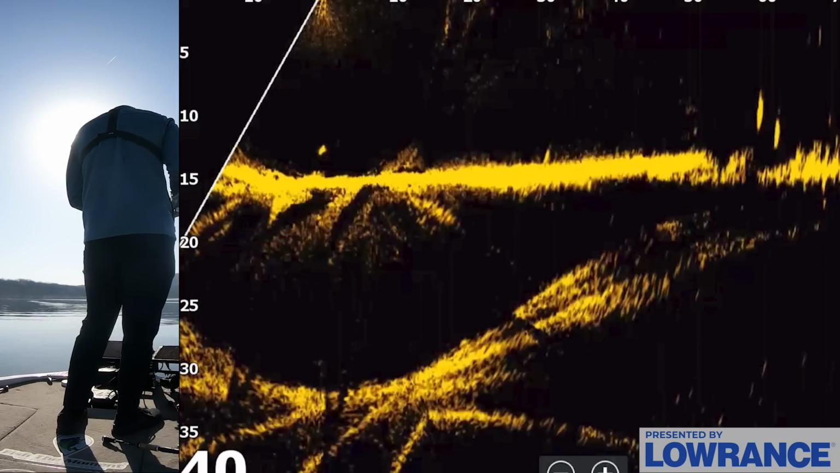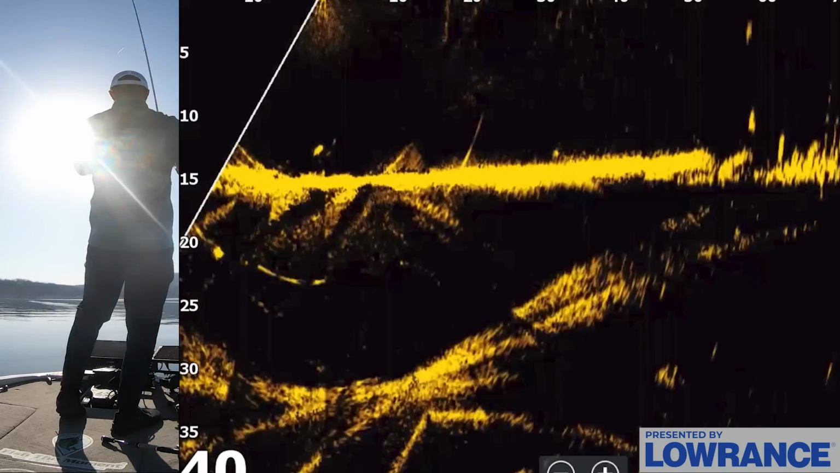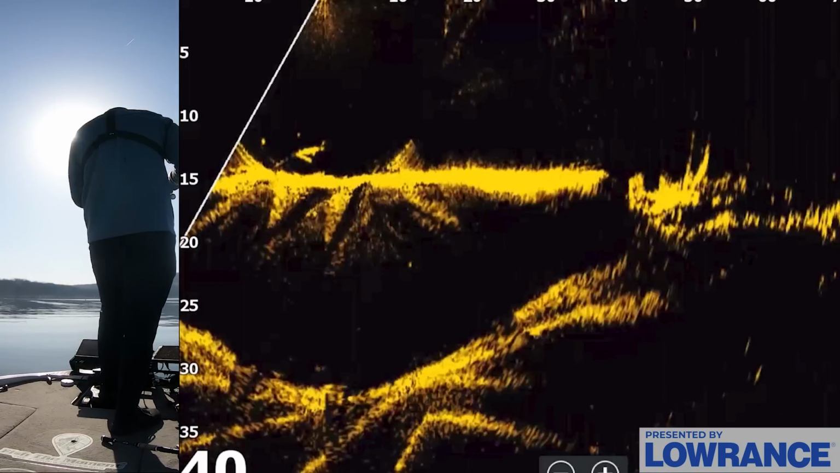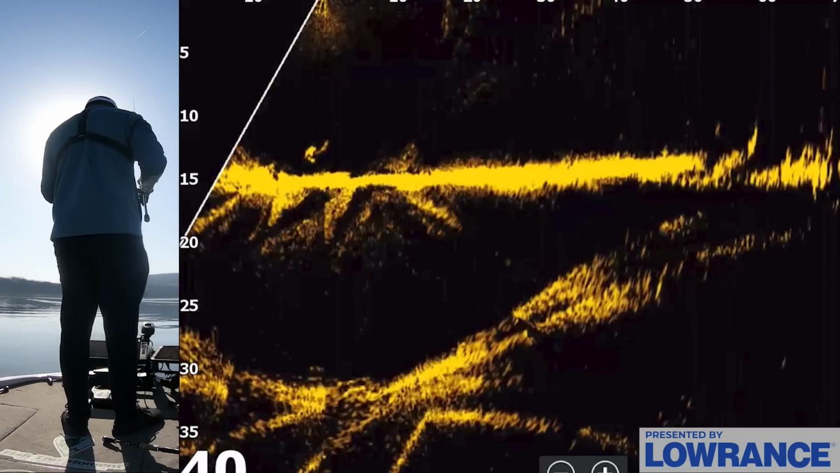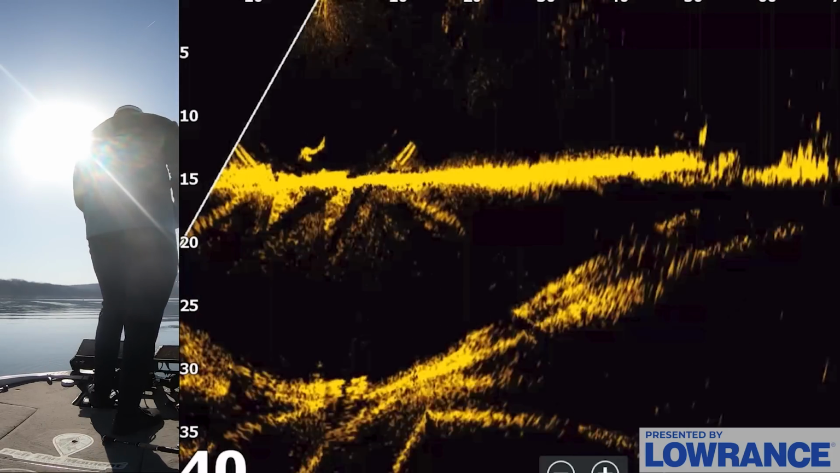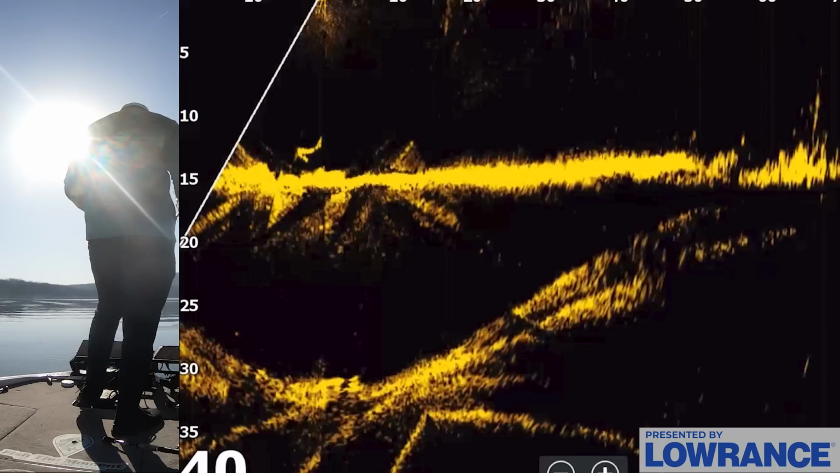I've missed now 4 or 5 fish in a row that have just nipped at the bait. And I got it. That fish got it though. No, he didn't. Oh my gosh. I thought I had him. He had the bait and nipped it once again. Goodness. He had that bait, I thought, choked. That's like the 4th or 5th time that's happened, guys. It's so frustrating right now.